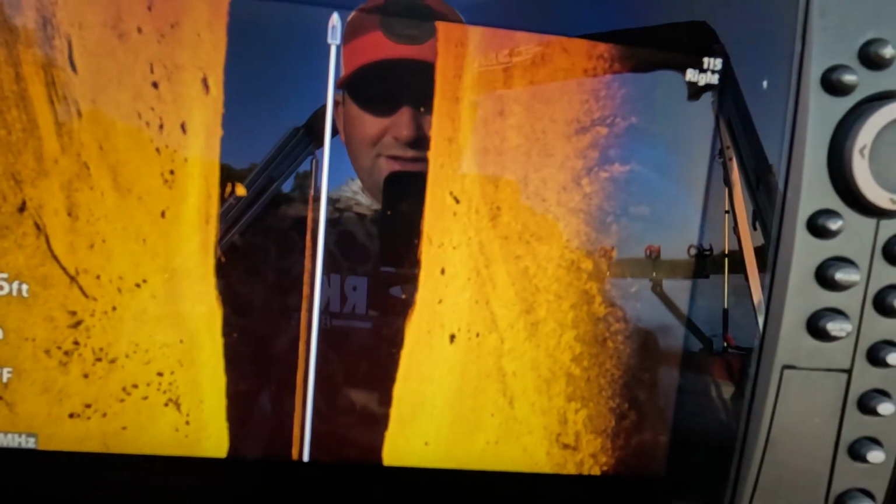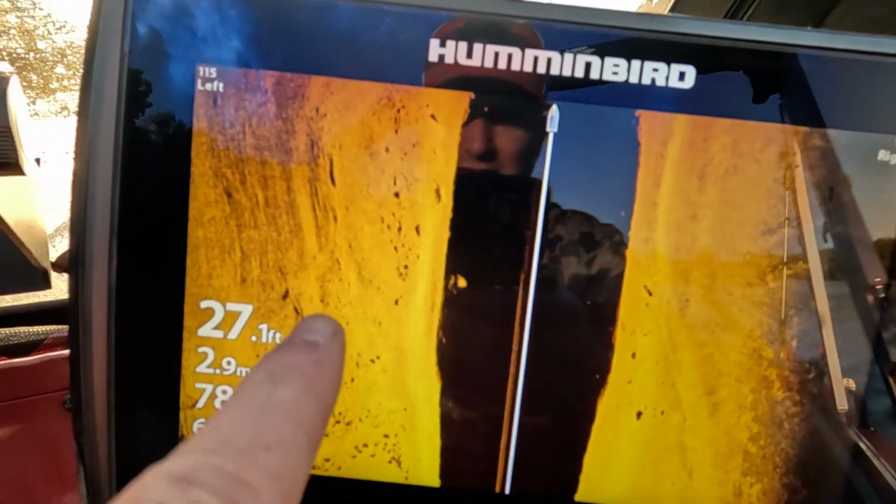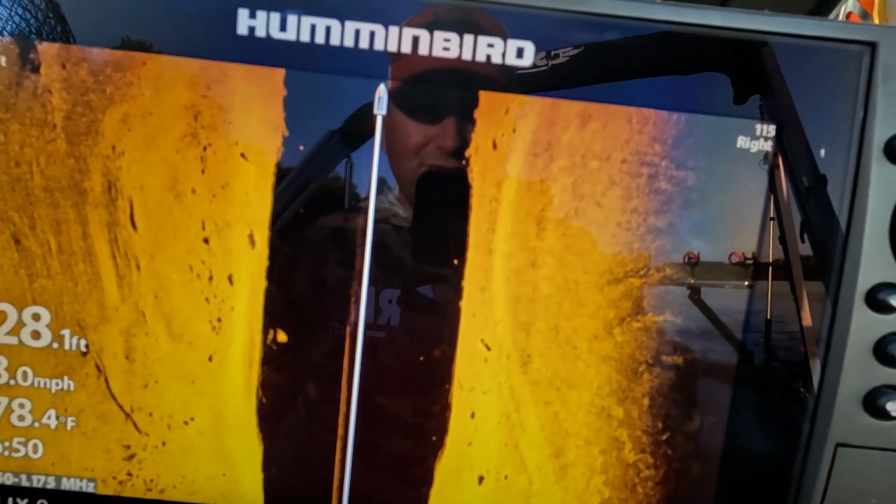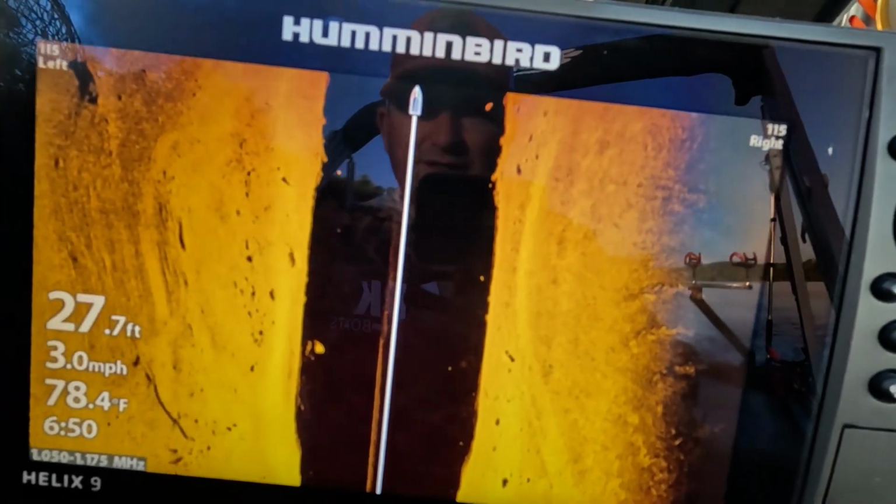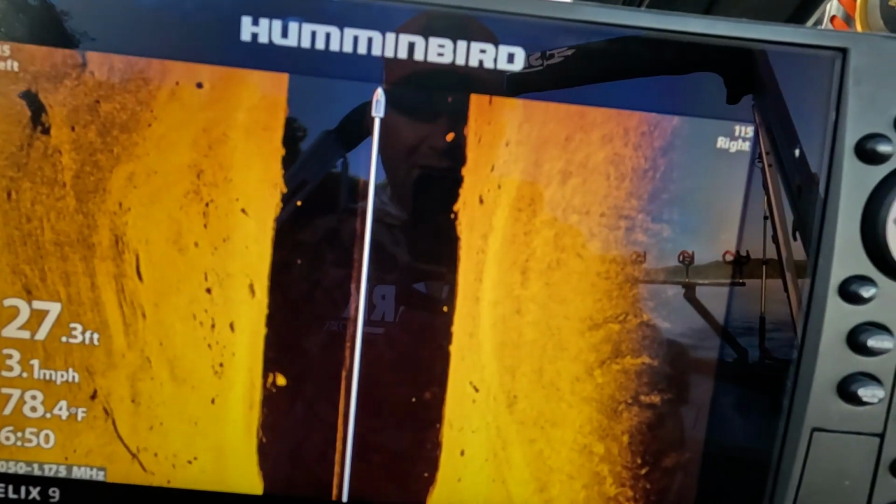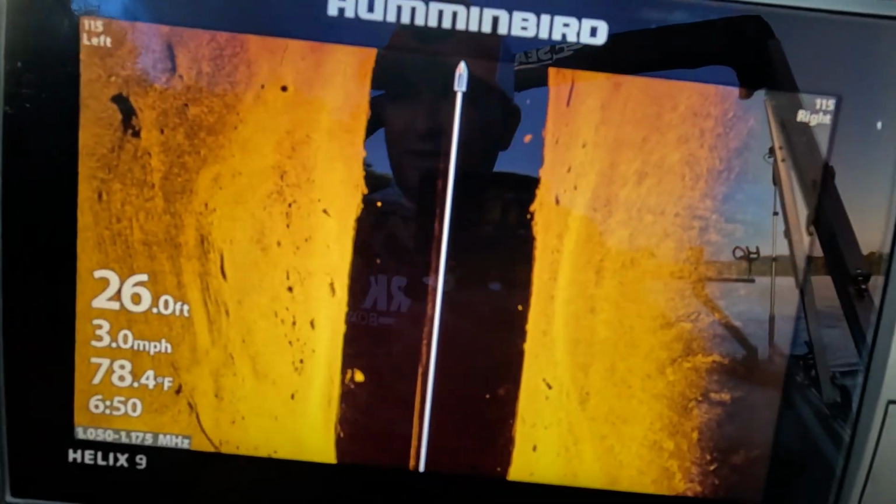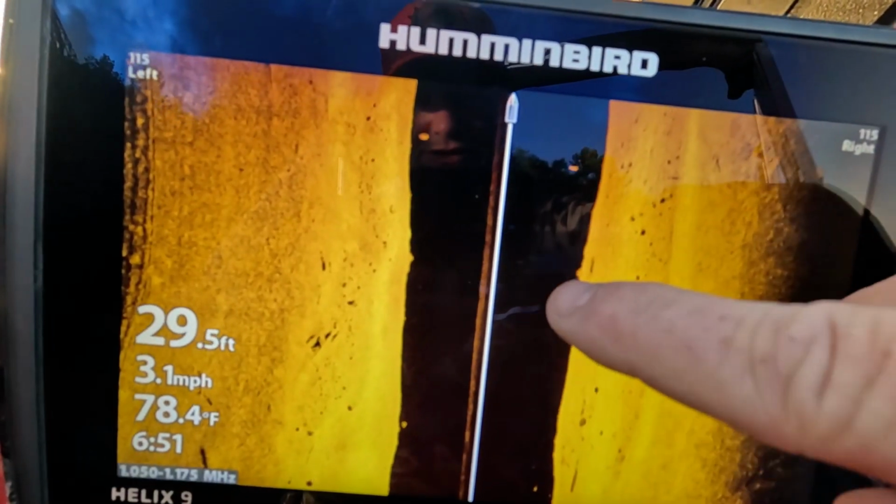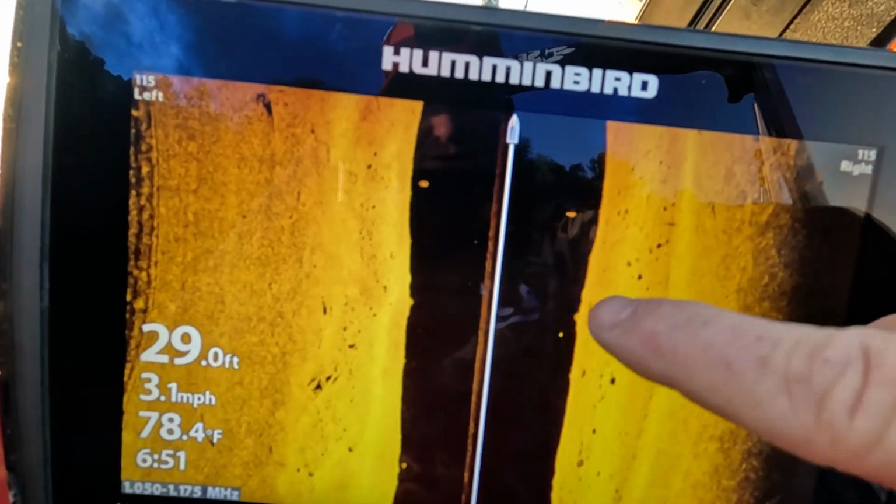And as you can kind of see these lines, that is actually from me. I got the boat sideways. You want to try to stay as straight as you possibly can, stay as consistent with your speed as you can, and like I said before, just take your time. Now as you can see, this just drops down and up.